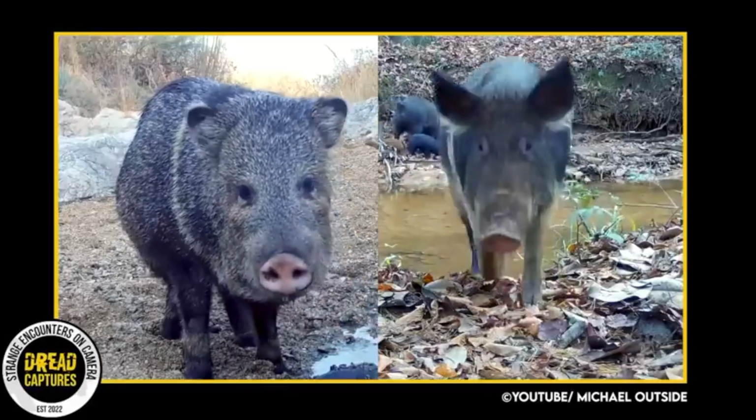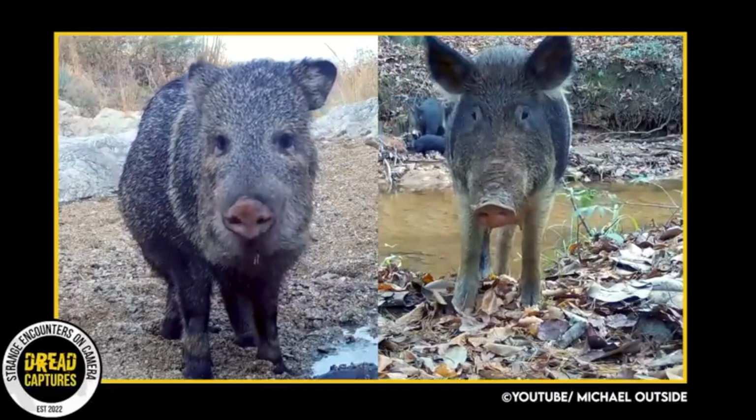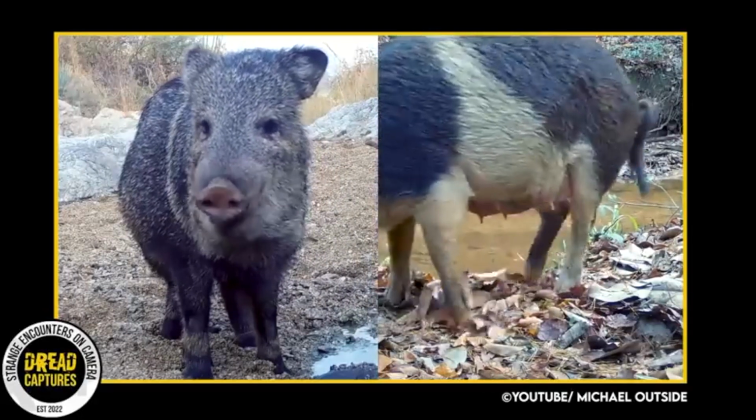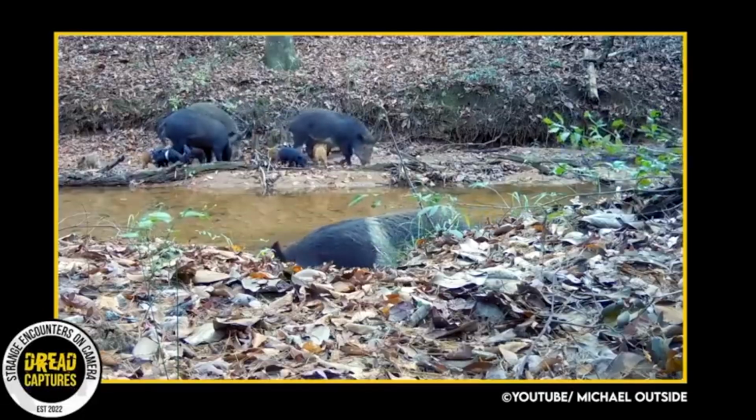In both of these clips, you can see the pigs notice the cameras. They must be pretty aware creatures. I'd be interested if anybody had any insight on that.